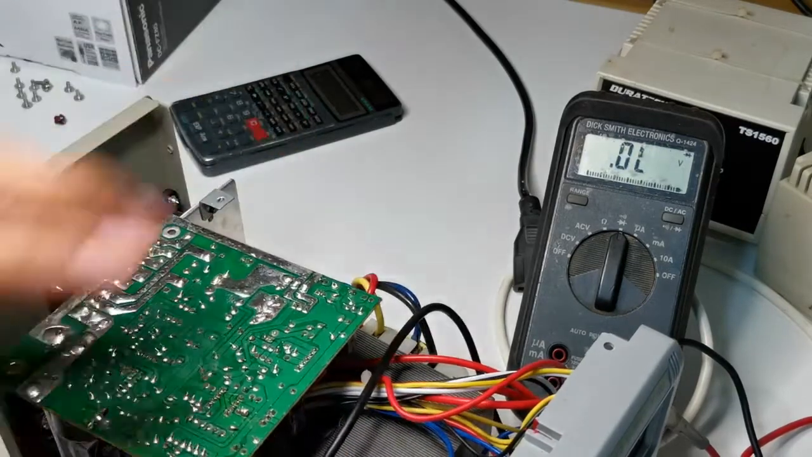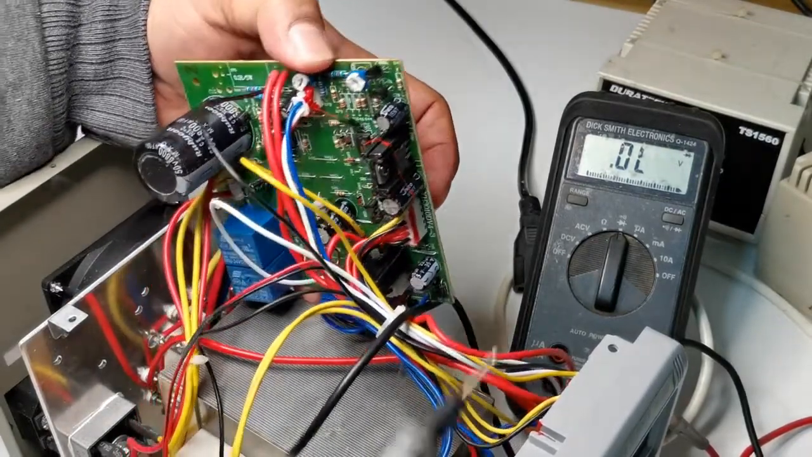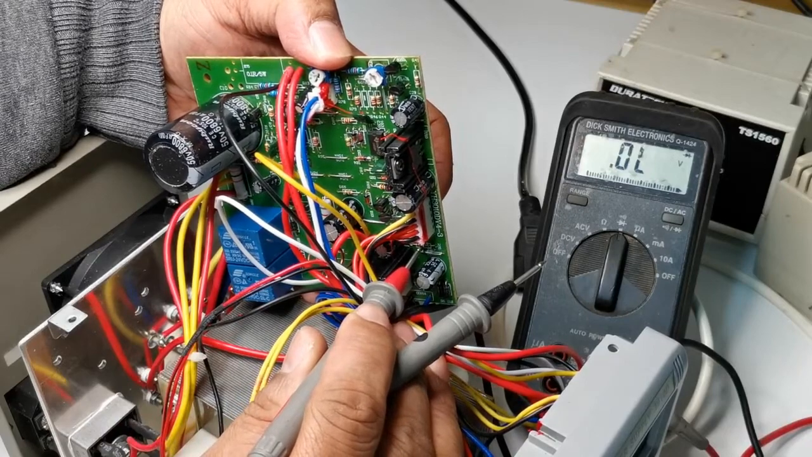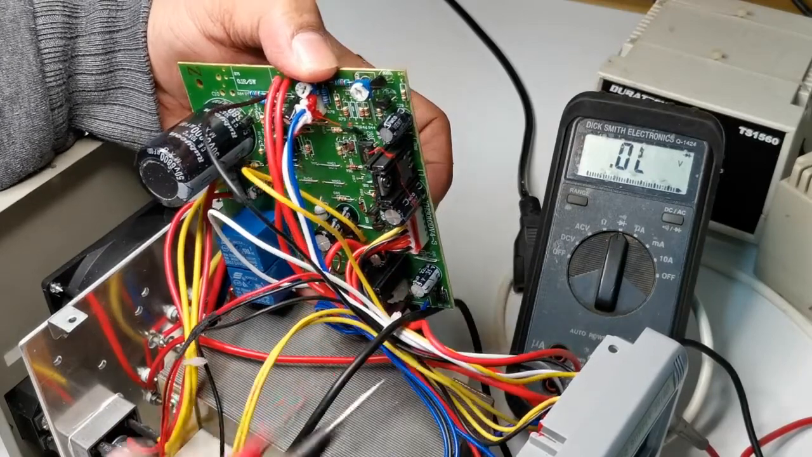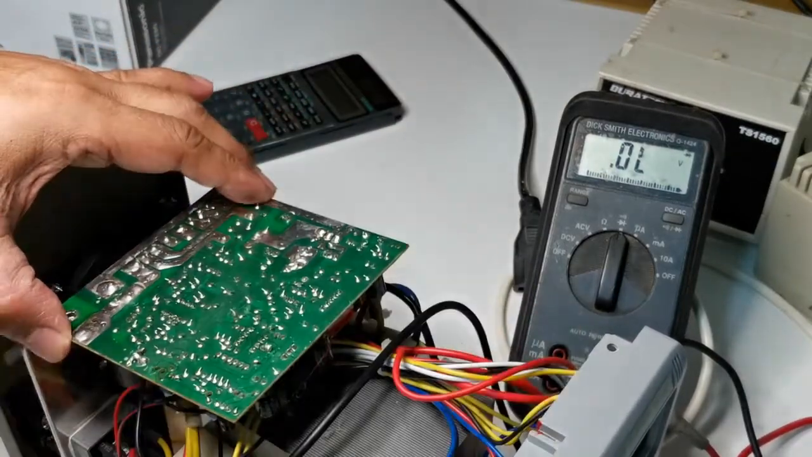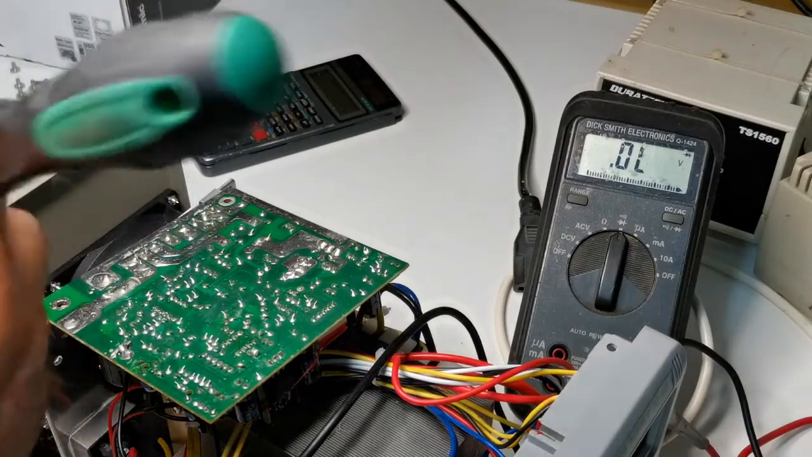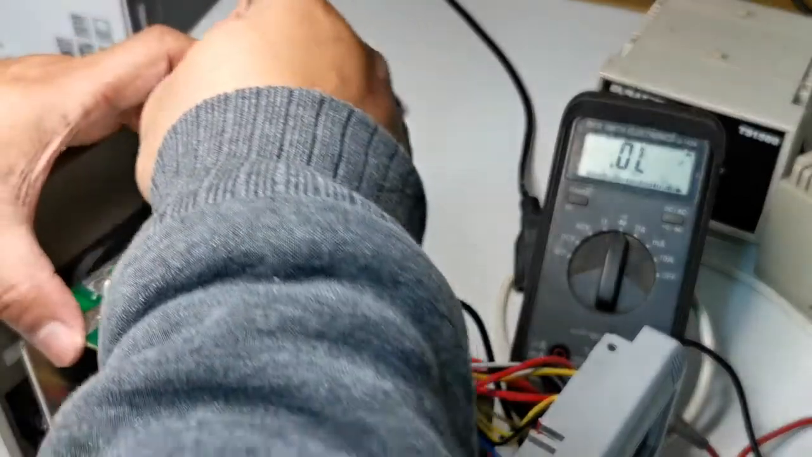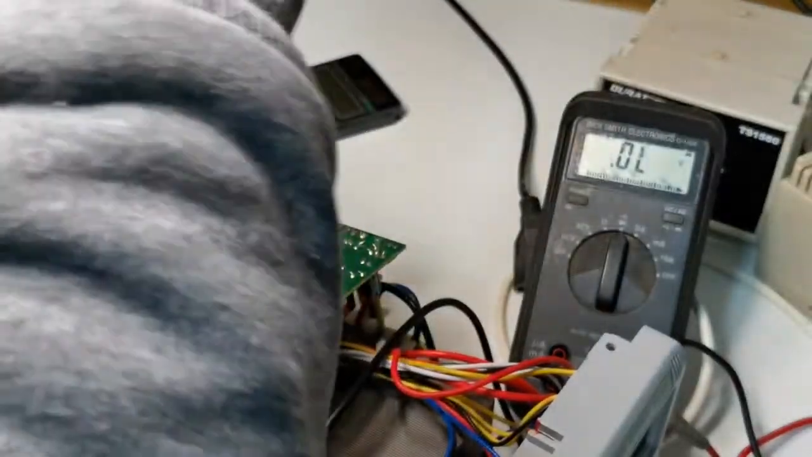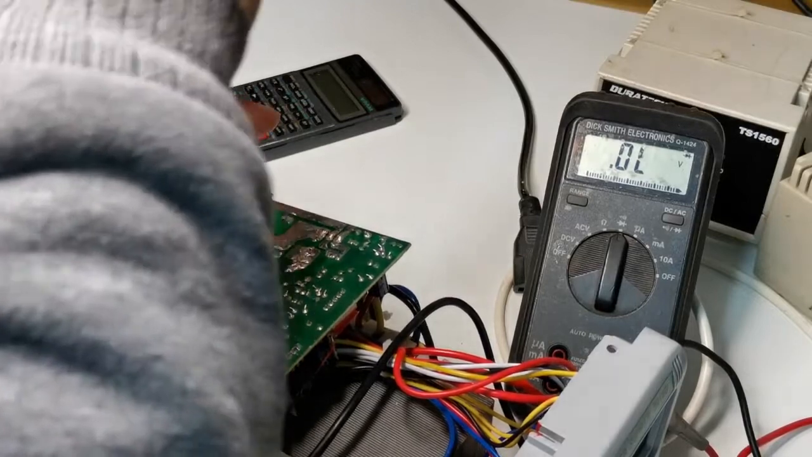Okay, now we found that the problem is that burnt resistor. To know the value, we don't know, we'll figure it out, that's easy. There's no really critical value to put in there, as long as you get the right bias voltage.